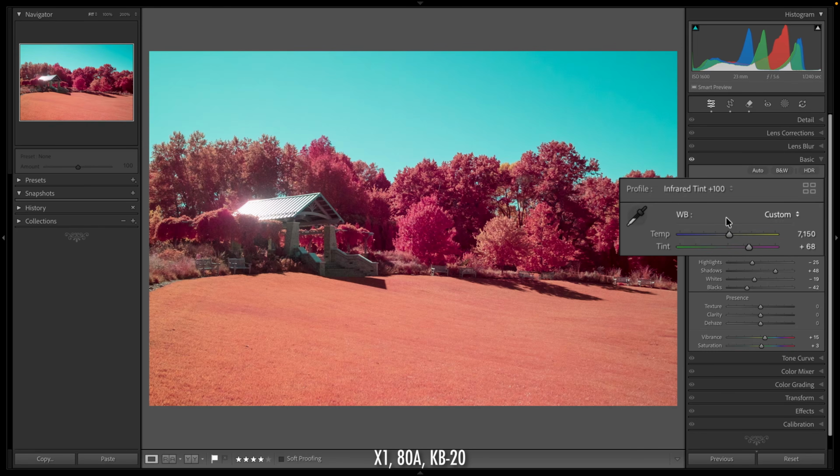And what I've found for my shooting with this stack, the X1 stack, is that I needed a profile to adjust the tint in order to set a good white balance in all of these images. Now, I am hoping to do some testing in the future with an FLD or FLW filter instead of the 80A to see if I can get that green cast adjusted without the need for a custom profile.